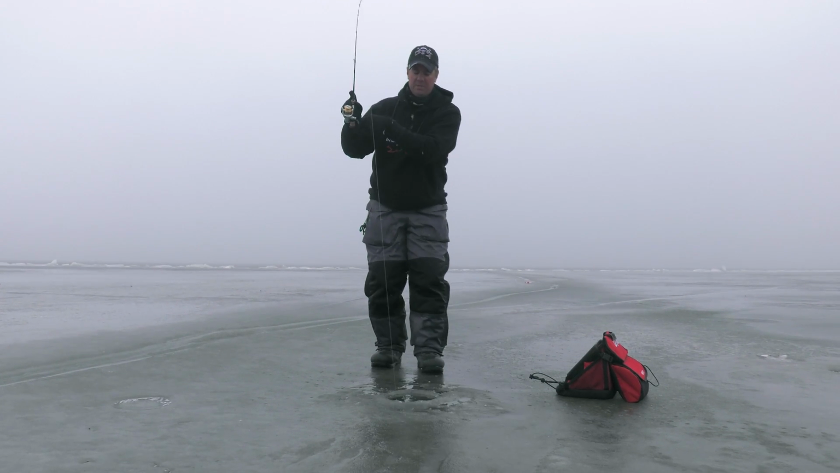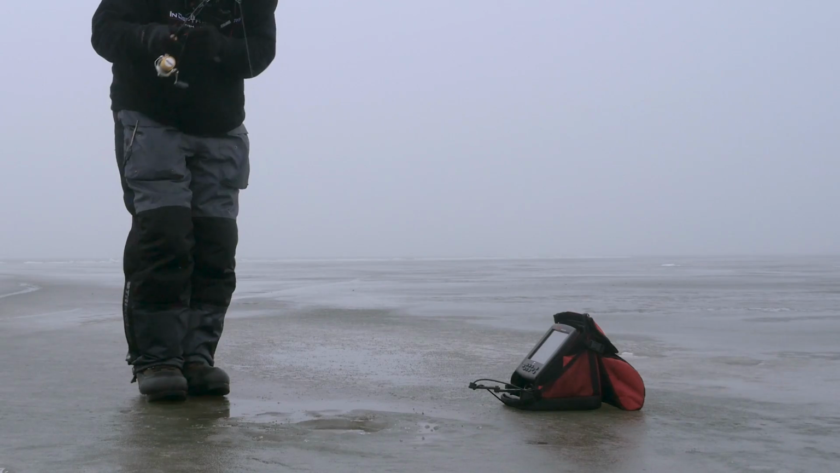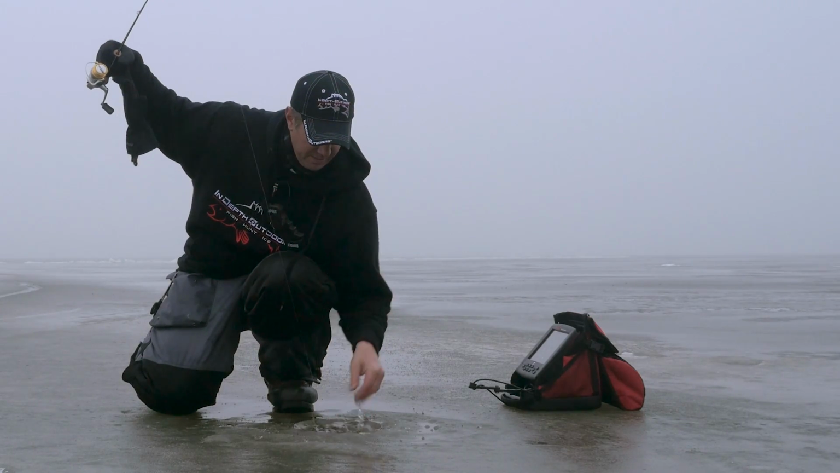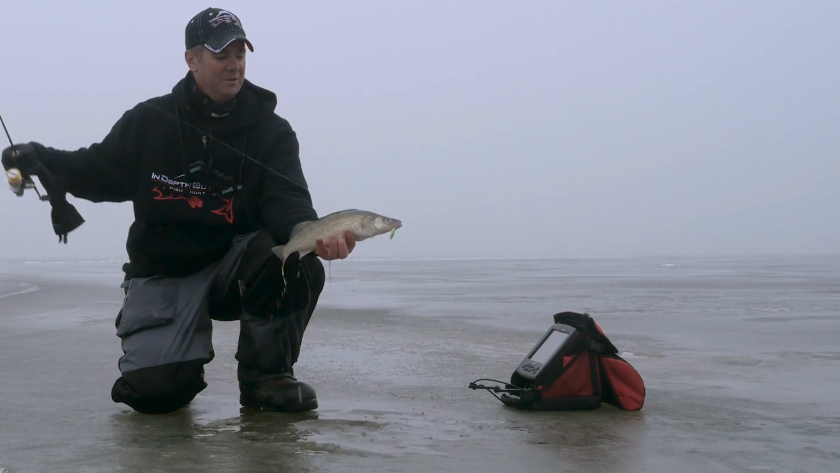Ooh, this might be a little better fish. Here he comes. Oh, yeah. Shallow water walleyes. Come here. Come on. Got him. There we go.